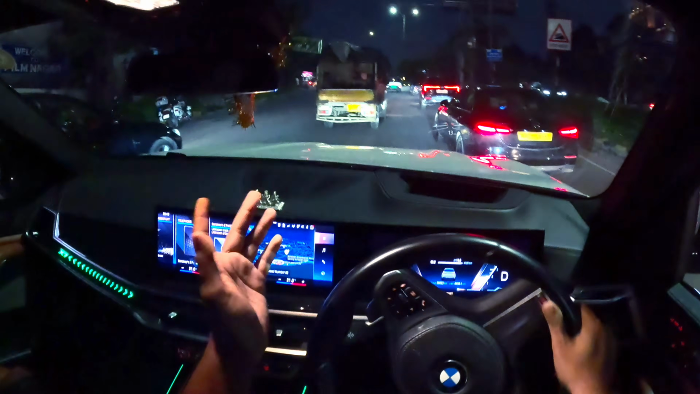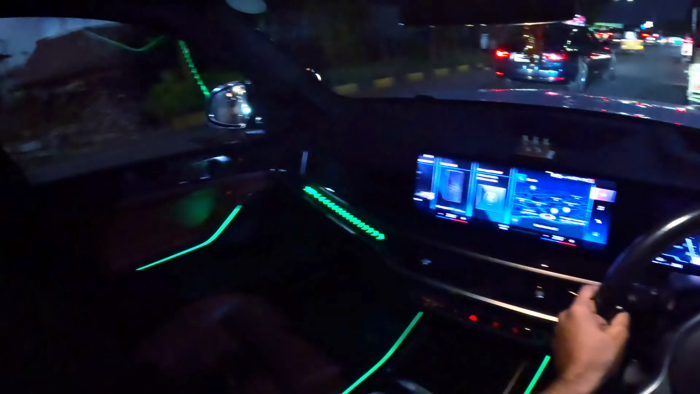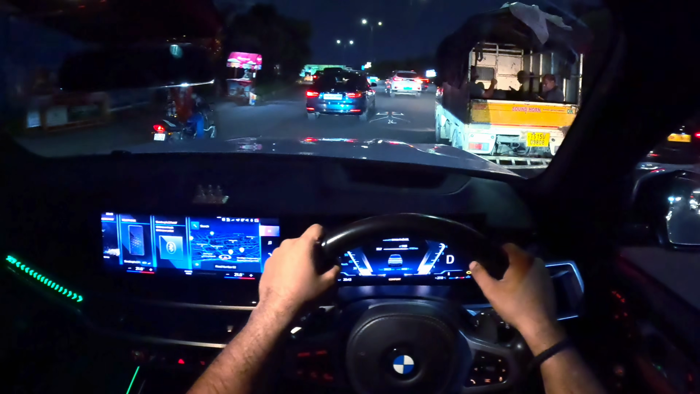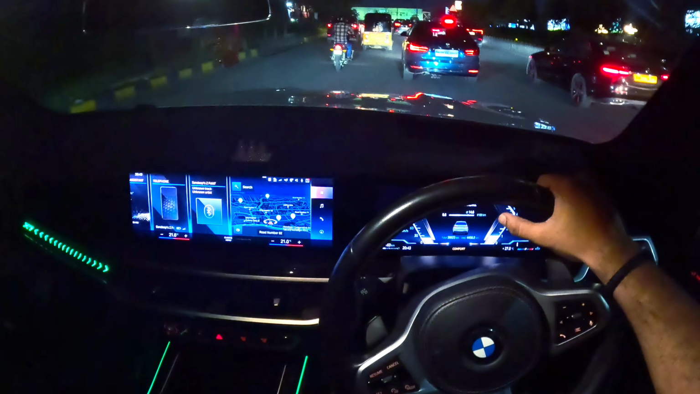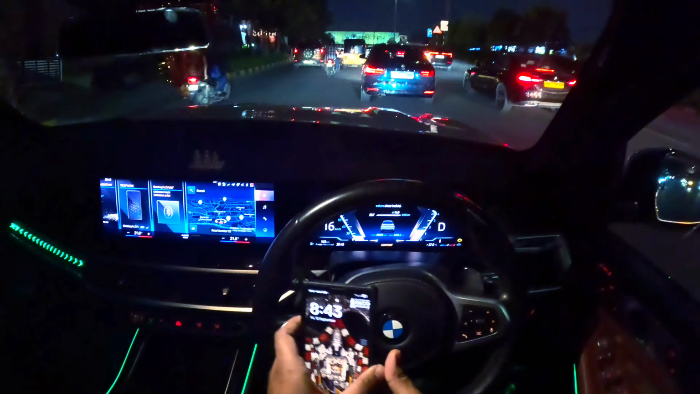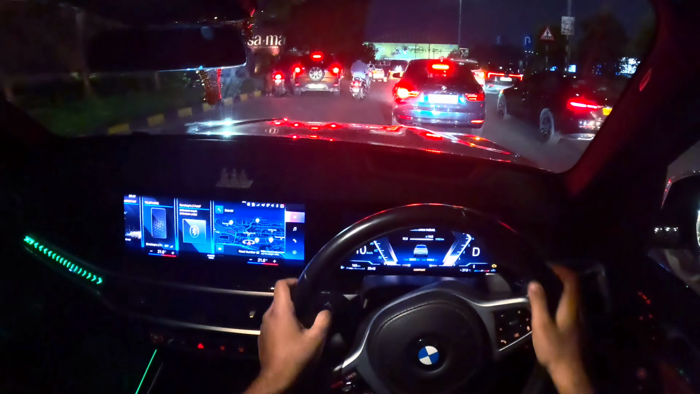Even in these tight spaces, it doesn't feel tight. It wraps around you pretty well. It's very easy to drive. Sometimes I myself forget that I'm in this big huge car. It feels like an X3 or X5 at max, but it is, I think, one foot longer than an X5.